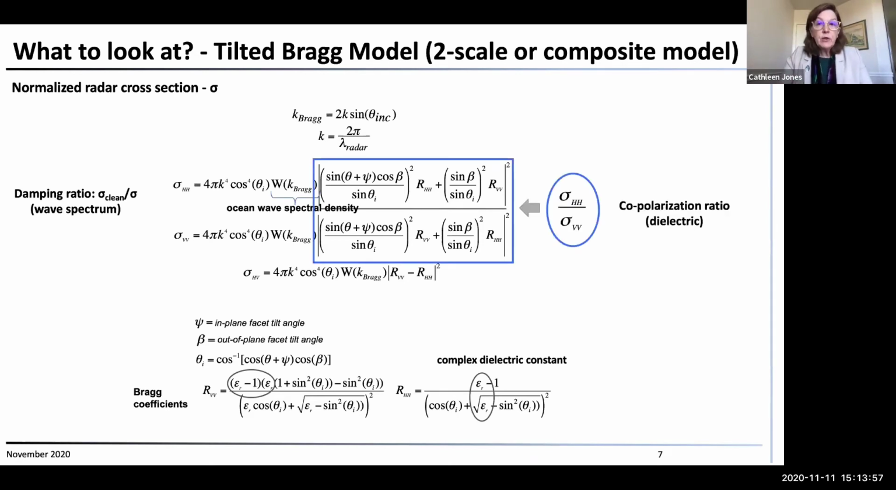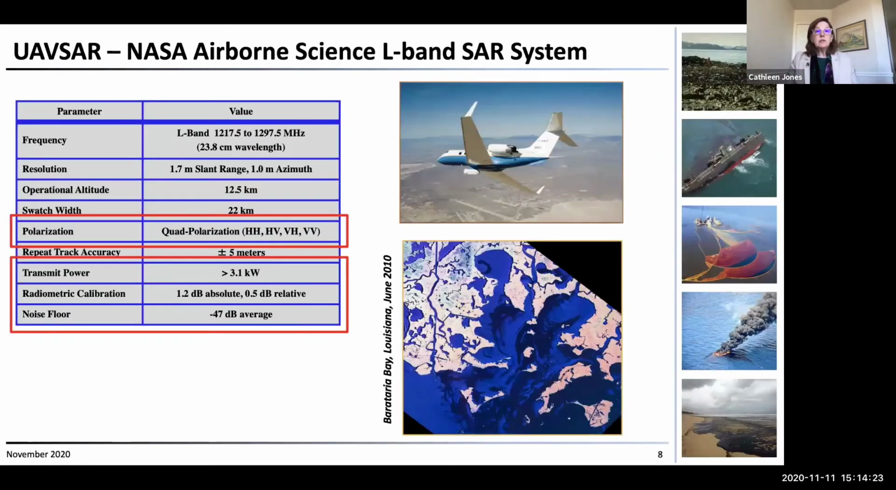But whenever you take a ratio, the copolarization ratio of these two, then the wave spectrum essentially drops out. And so if you see values for the copolarization ratio that are a lot different than the clean water values, then you are seeing the effect of the dielectric from the slick. So for the rest of the talk, I'm going to focus on these two parameters, the damping ratio and the copolarized ratio, whenever I look at the data that comes from the UAVSAR airborne radar, which is the radar that I have been using for these studies.